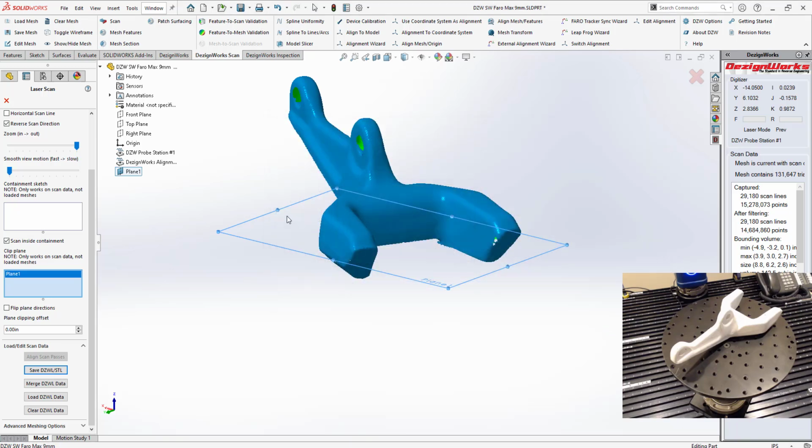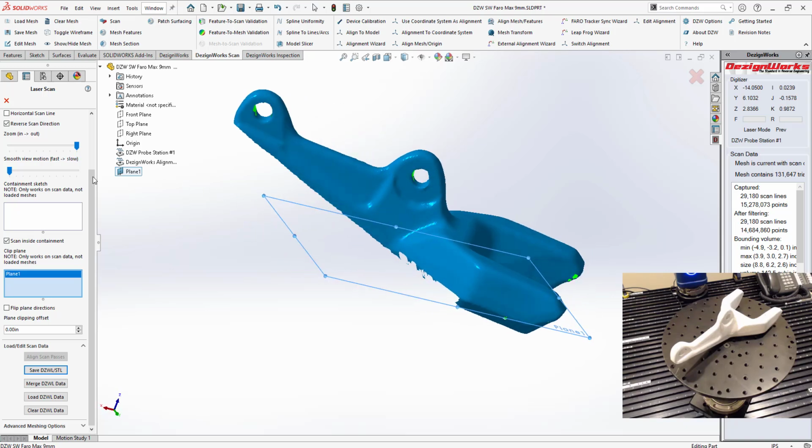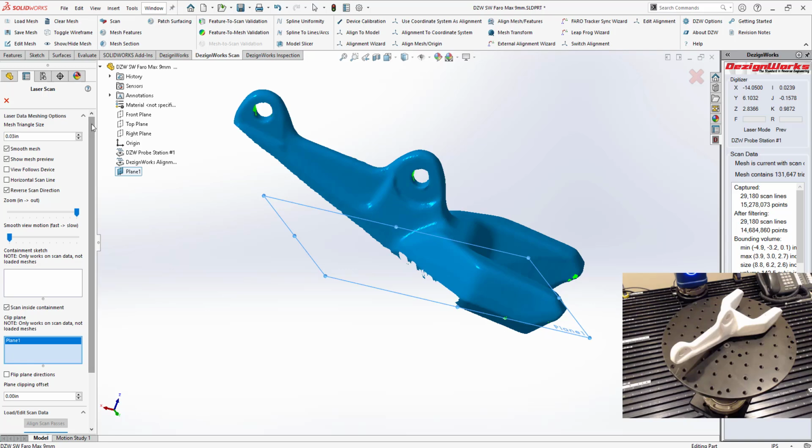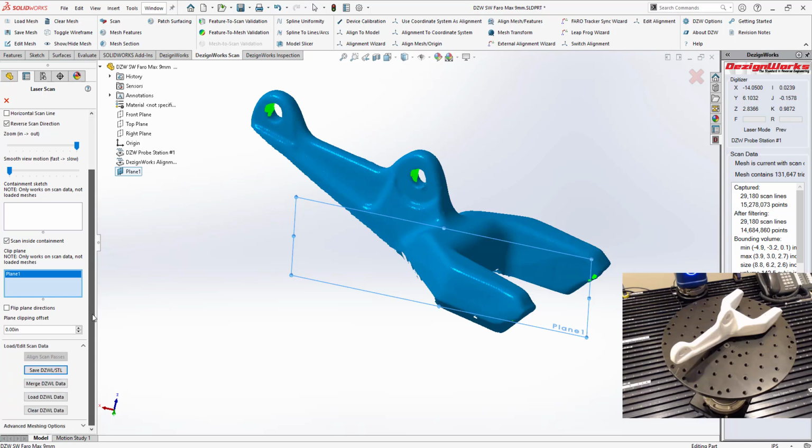The other thing I want to mention to you, we could turn down this resolution. This looks pretty good, but we could actually turn down the resolution real time. We scan with full power with the FARO, and we can adjust the triangle size real time. We left it at about 1 millimeter. So let's show you how fast you can merge this together.